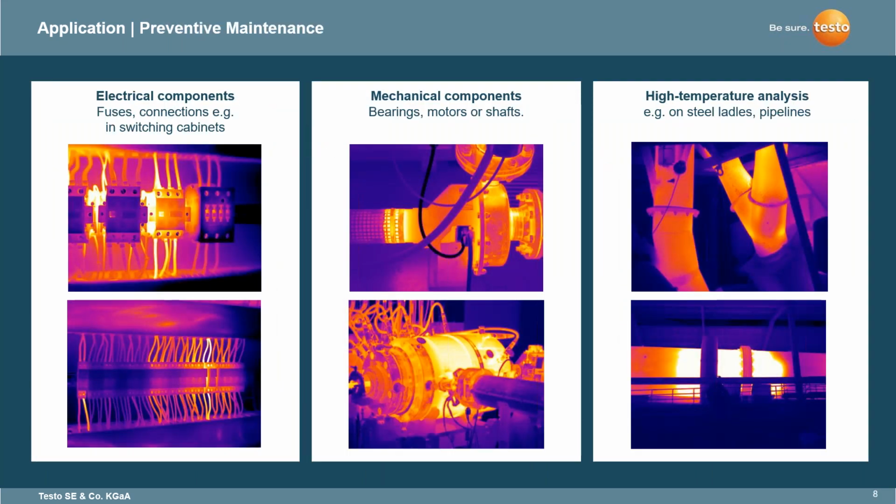In the preventative maintenance sector, again, our imagers will cover the electrical components, fuses, connections, and switching cabinets. A primary example of the electrical components. Mechanical components such as bearings, motor shafts, bell housings, bushings, anything that has rotating equipment is another aspect where thermal imagers can be used and where Testo has a strong presence.